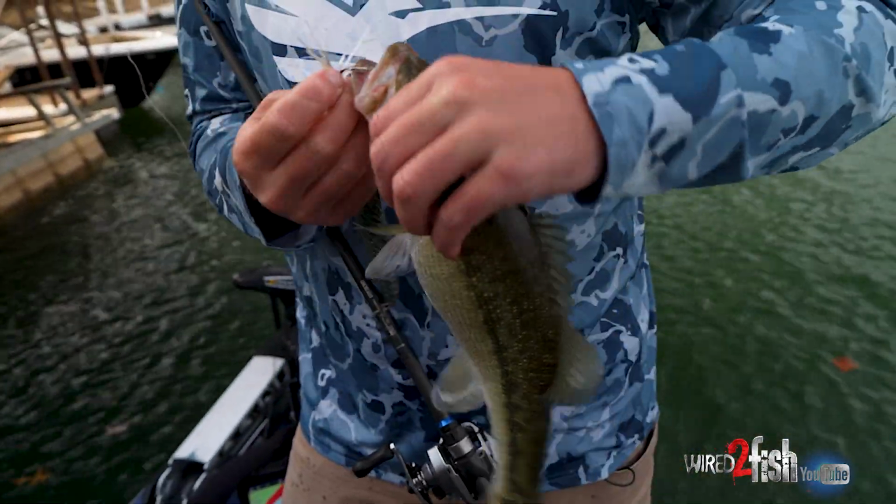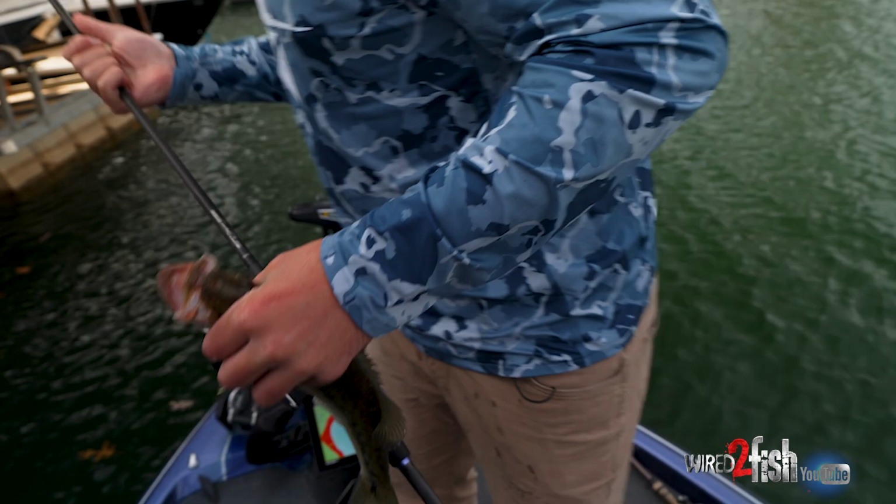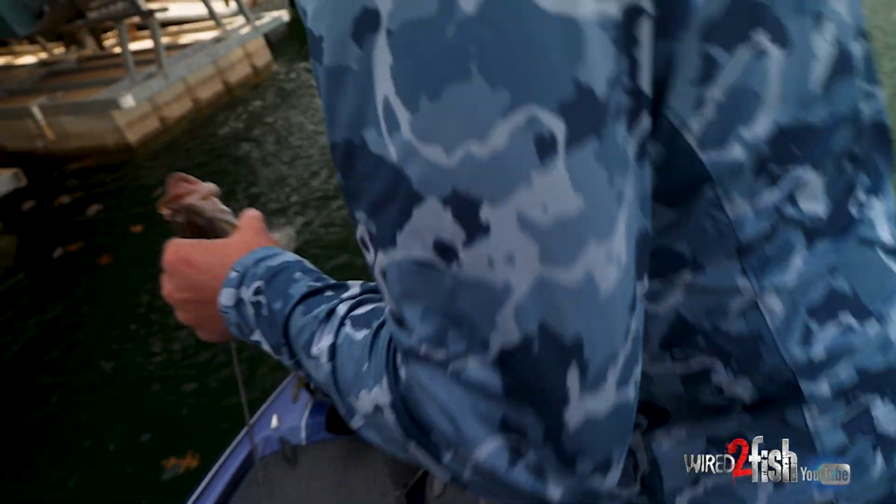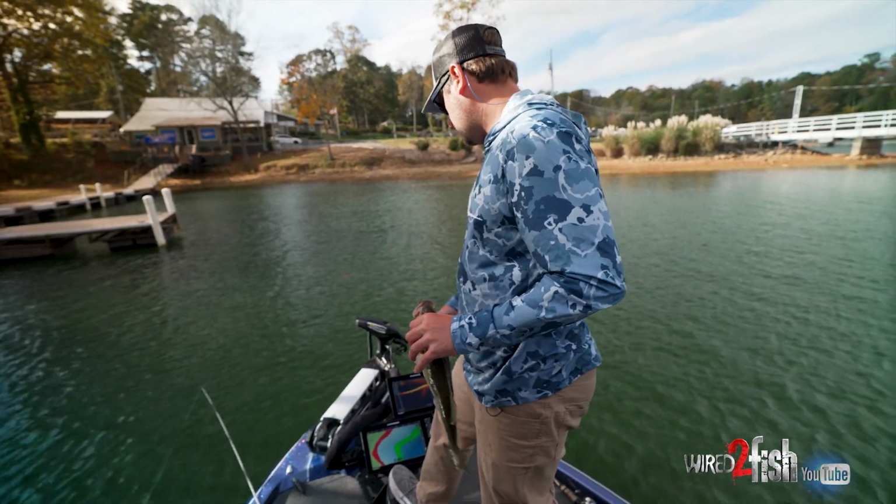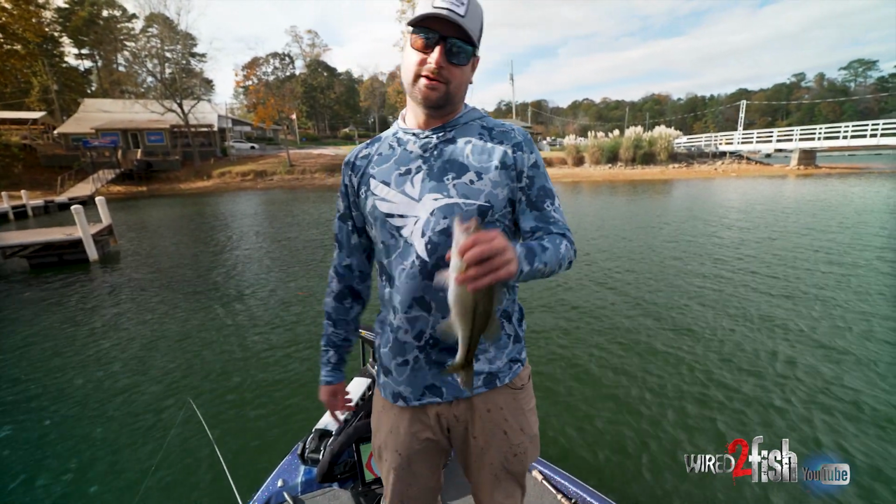Just being able to scan around with my Mega Live, I was able to see that fish. He was swimming down there right on top of that concrete pile. And just being able to use Mega Live 2, scan around quickly, find him, I was able to send that spoon down there and catch him.